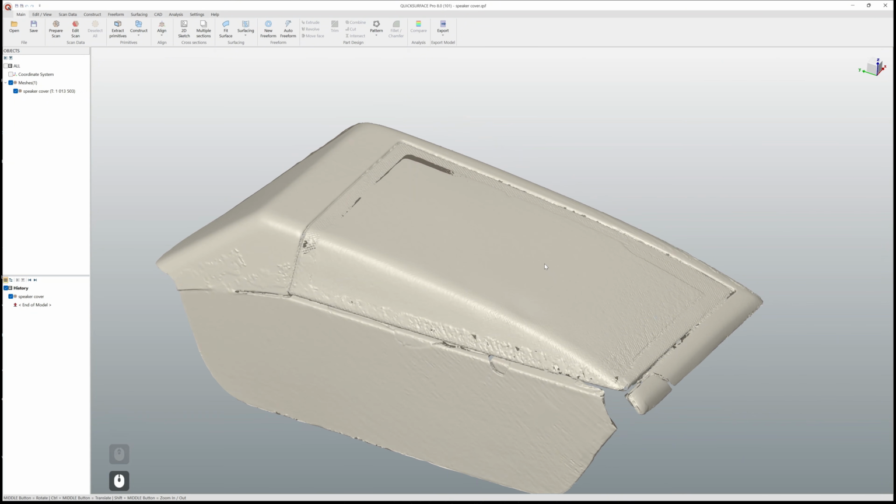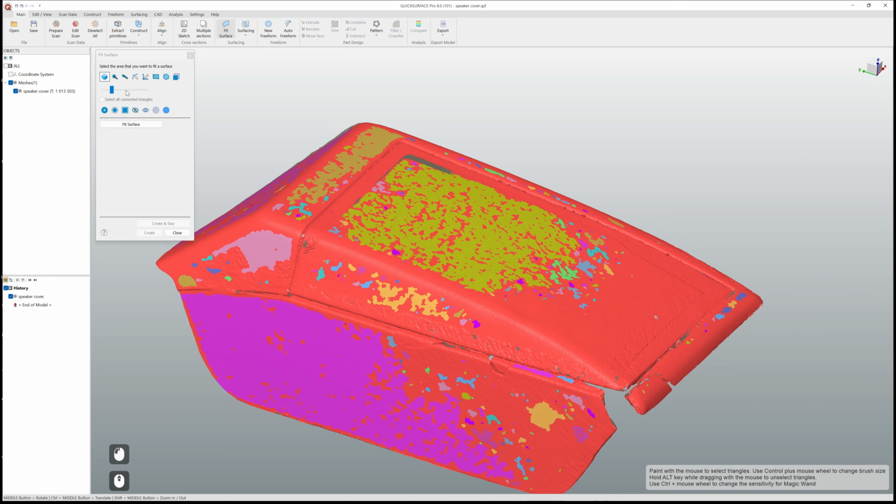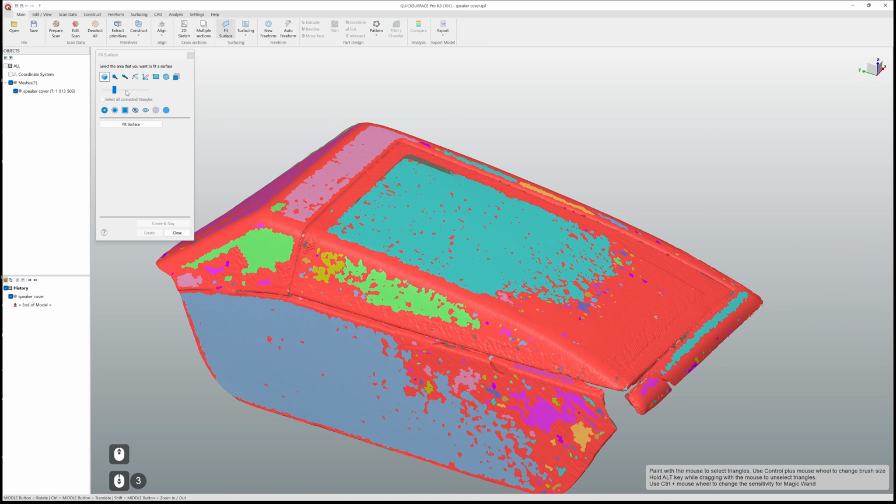And of course we have many different ways to try to do that. So as always, what first comes to mind to most users is that we could use the fit surface tool, because this is a super powerful tool and so on and so on. So let's see how this will work in this case.